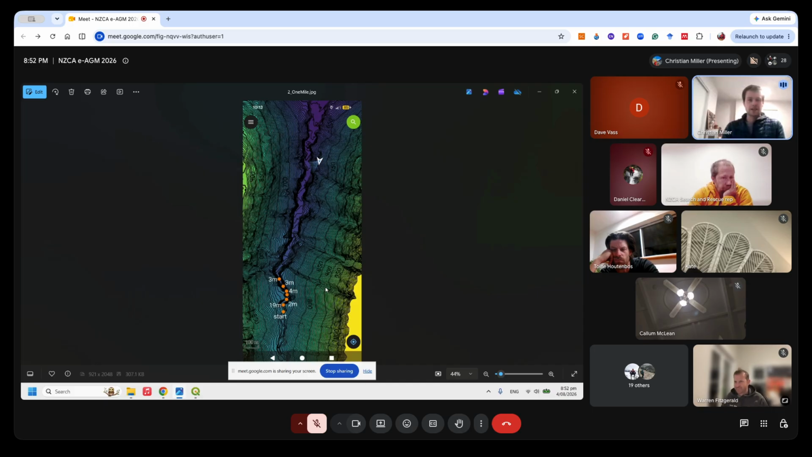So it just goes to show, even though this looked pretty similar to Fawn Falls, it's not always as easy as just see the canyon, go and do it. It's not guaranteed success. You still get a few surprises from the LiDAR.